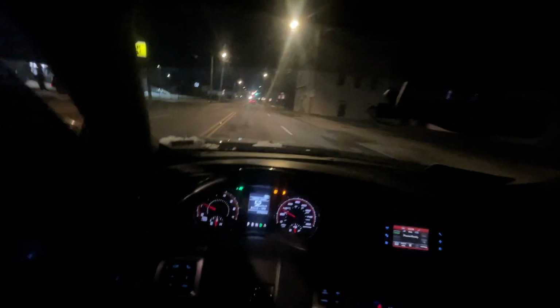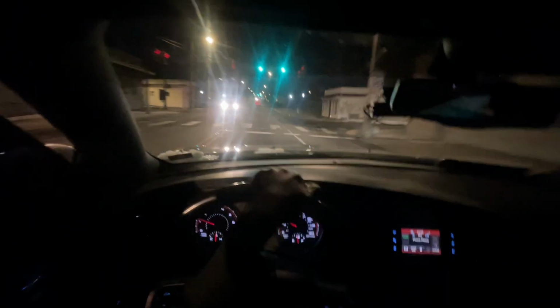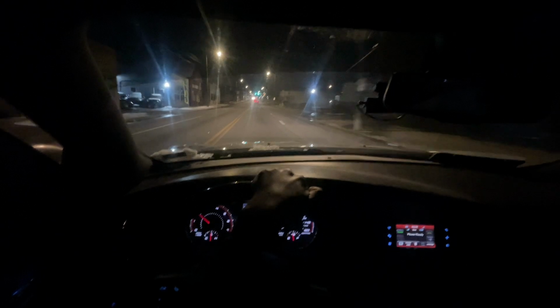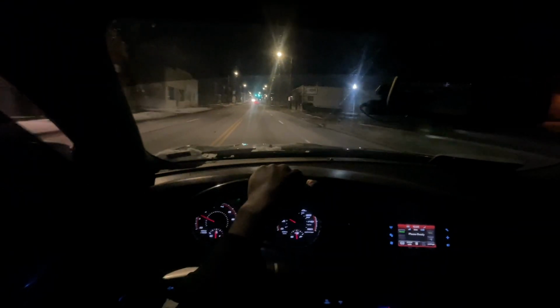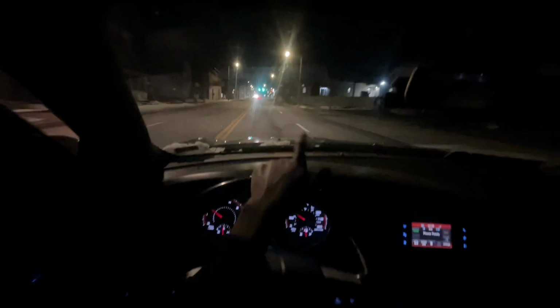And this supposed to be the good lane, and this lane's still not that great at all. But it's better than that other lane. Alright, we gonna go through this light and then just make a right, because the gas station's literally right here.